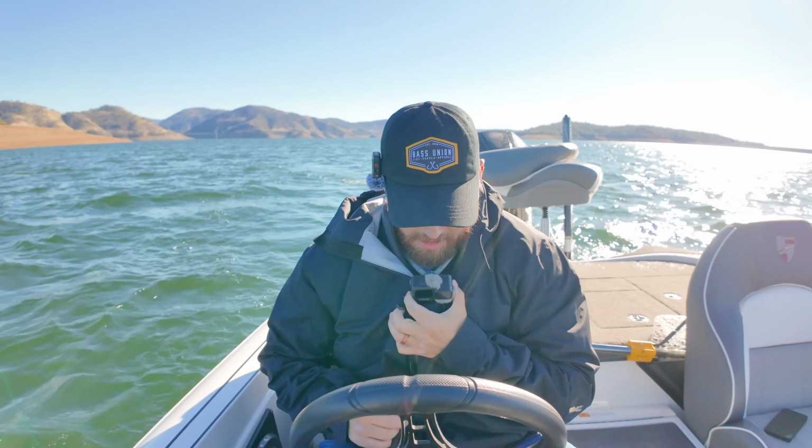So I'm starting out on a main body point, it comes way out here, and I'm just doing a little graphing, a little idling, and seeing if we can find any bait, any fish. We're sitting about 80 feet right now. I'm kind of working up the point. Once I start seeing some activity, that's where I'm gonna stop, regardless how deep it is, and just put the trolling motor down, pick up some different types of baits that I think might work, and go from there.